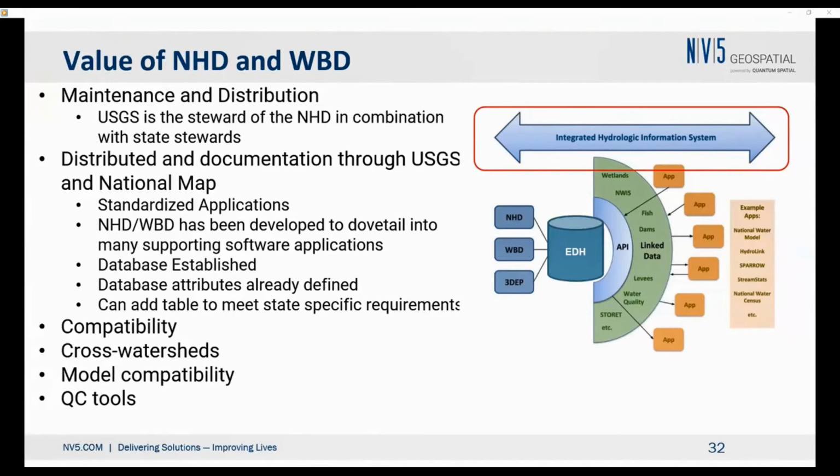The other key thing is that Wisconsin doesn't exist in isolation. It also has water flowing into it from other states. And so having consistency between what exists in Wisconsin and what exists in the other states allows you to model water flow across state lines. The other also important thing is that USGS takes great pride in its data and therefore applies the quality control tools across all data sets coming into its databases, and that will reduce some of the burden on Wisconsin to do that themselves.